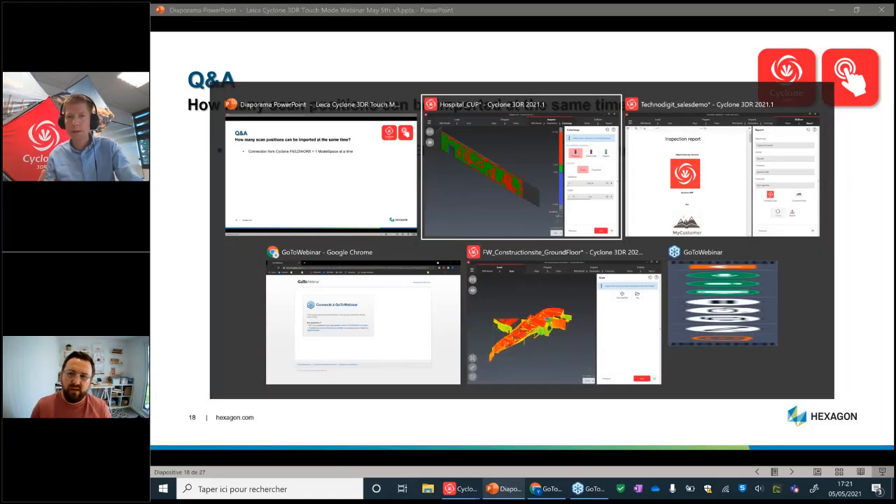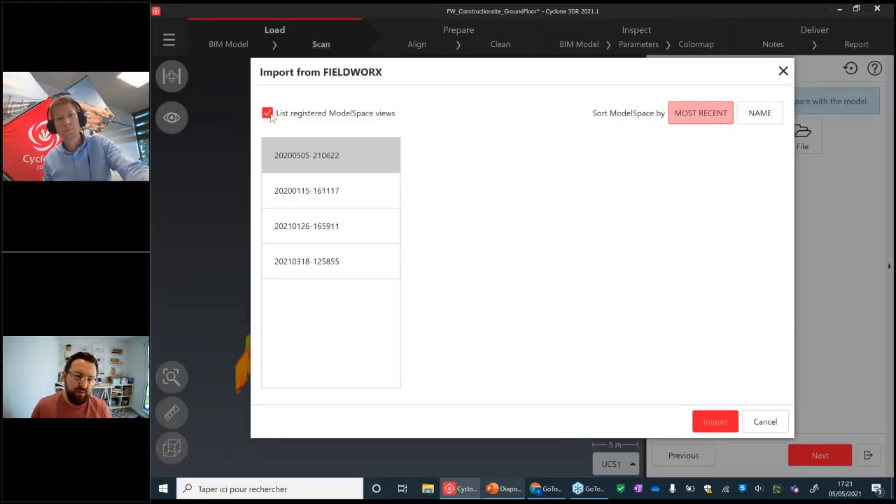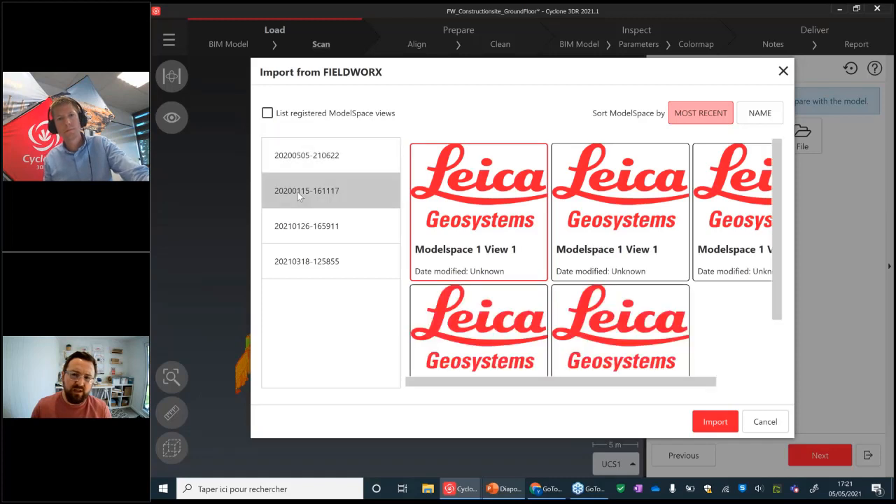Maybe this is something that I haven't demonstrated during the webinar. Just to reiterate, for those that might not have seen it before, Fieldworks is an application that runs on Windows tablets that allows you to work with the P-series scanners. The idea is that you can scan, import, register, georeference, and create a model space directly on this Windows tablet in the field. Then what Yannick is going to demonstrate is a direct connection to that Fieldworks database, which would effectively be on the same tablet.